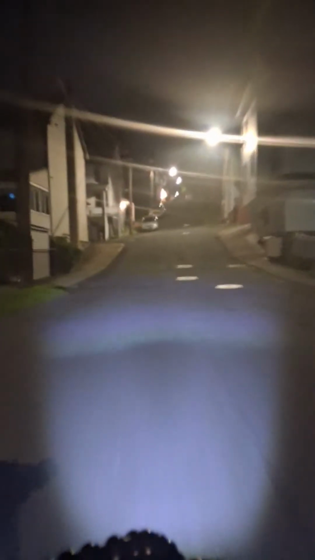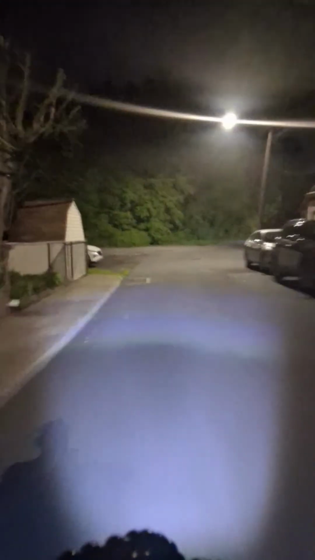All right, so once I hit this turn right here, we're pretty much officially going to be in Coal Township. It's pretty dark back through these little alleyways right here. Gotta watch this turn. There's loose stone and gravel.